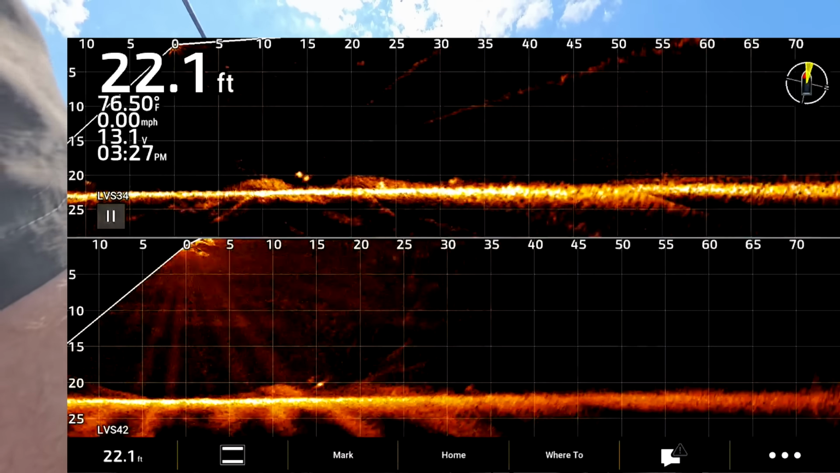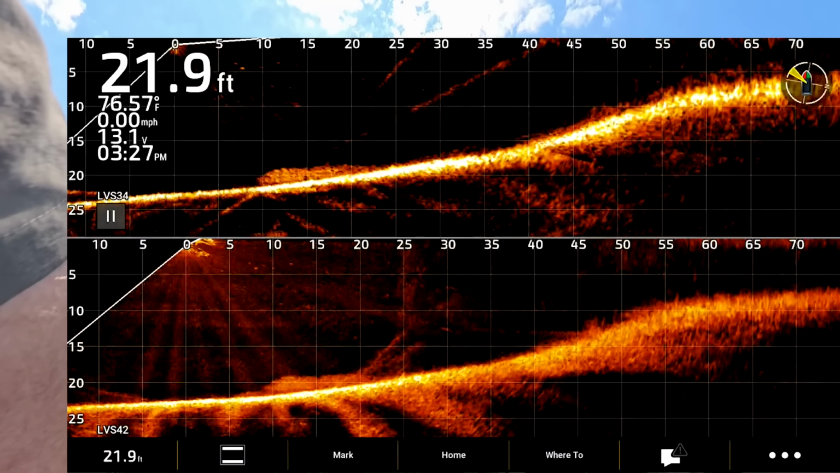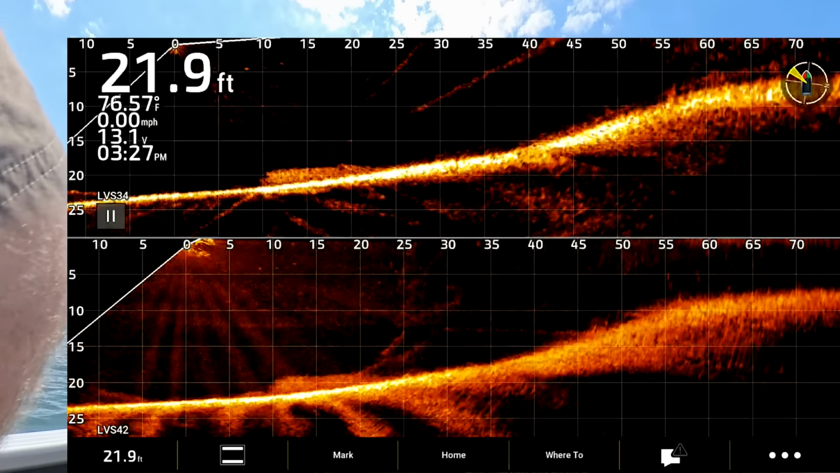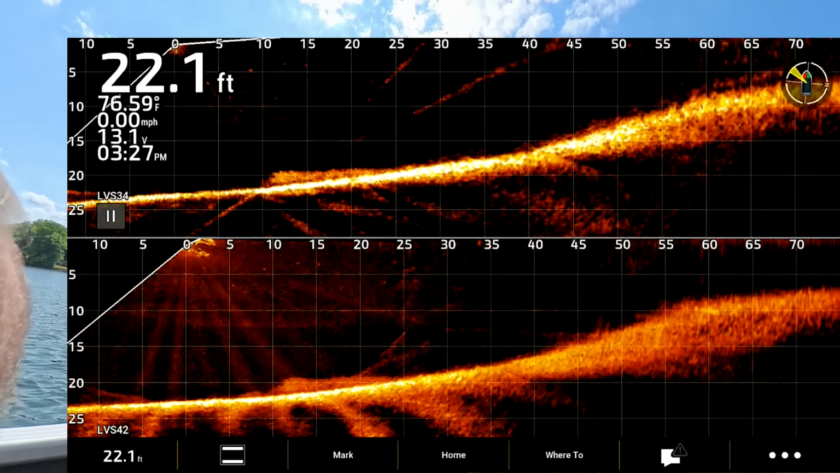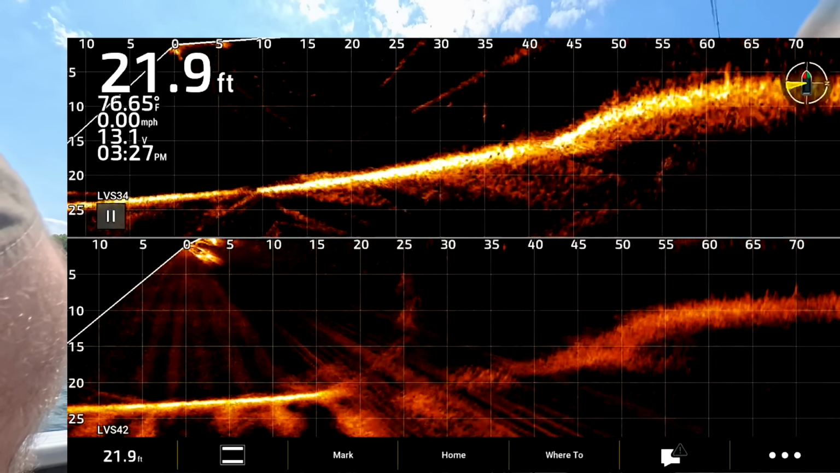Okay. Let's go see what's back on this hump. Now we got a small little creature bait. I don't know if that's called a football jig or not.